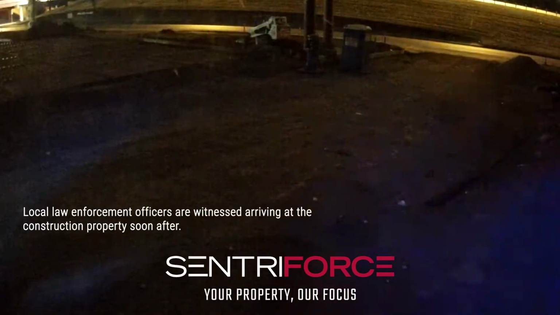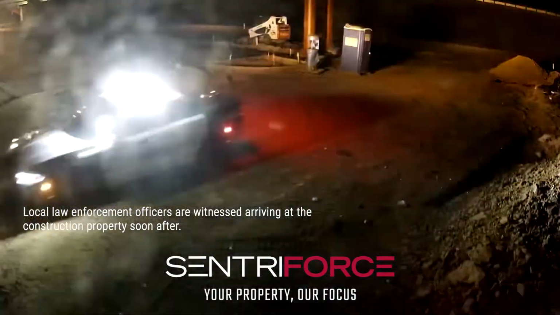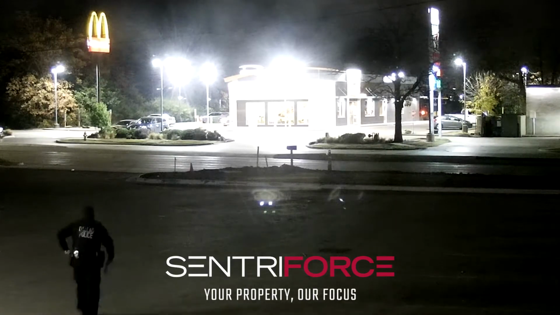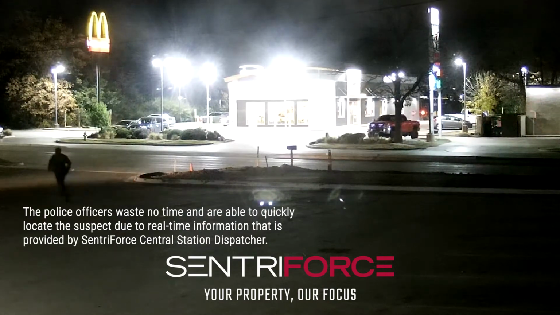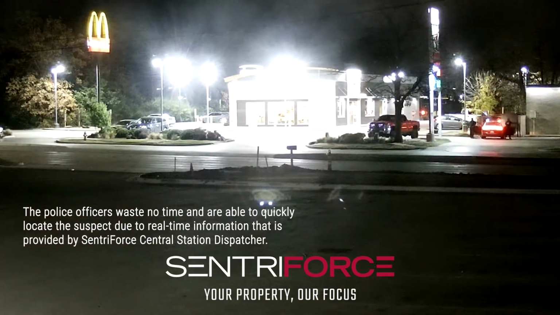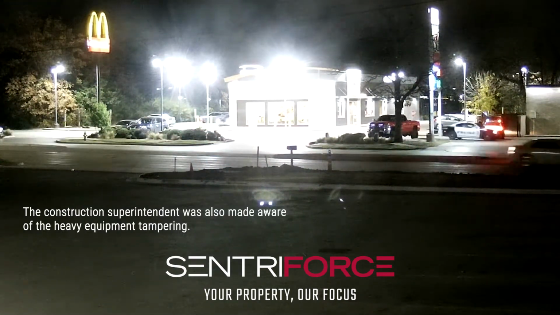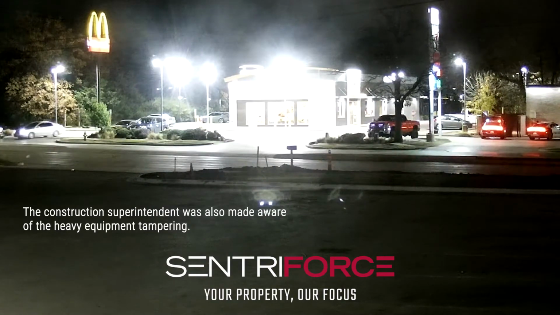Local law enforcement officers are witnessed arriving at the construction property soon after. The police officers waste no time and are able to quickly locate the suspect due to real-time information that is provided by SentriForce Central Station dispatcher. The construction superintendent was also made aware of the heavy equipment tampering.